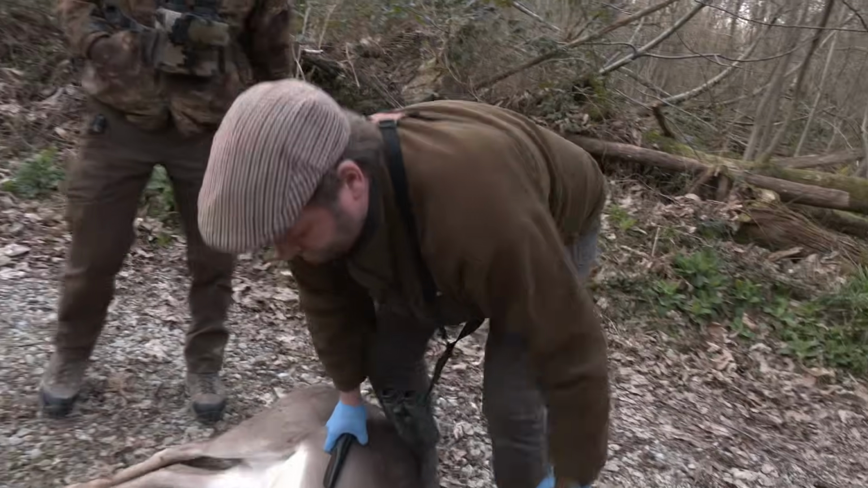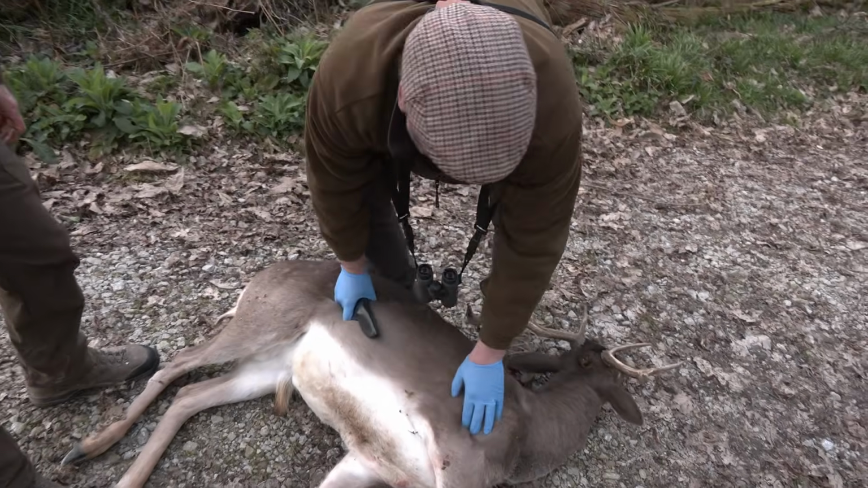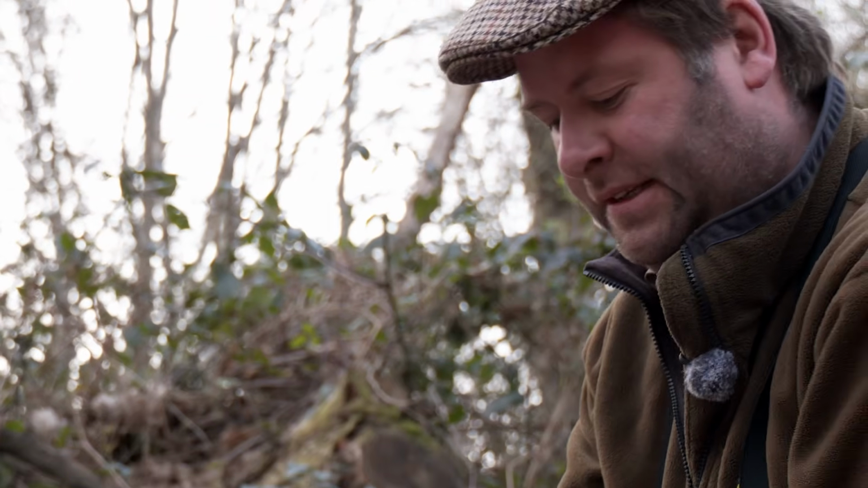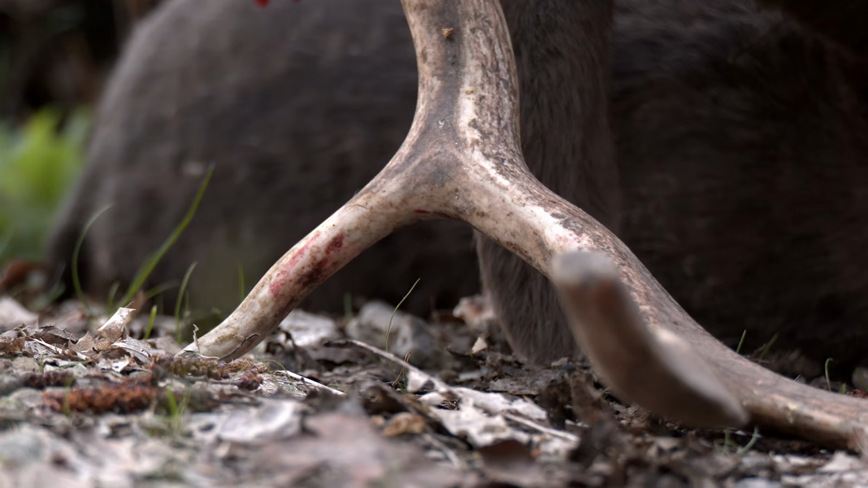Well, all the deer that get culled, through my handling, goes to a company called the Sustainable Meat Eater, which is based in Stonegate, local to here, run by a good friend. He's ex-military, incredibly skilled, and produces first-class, sustainable meat. And it's been brilliant, furnishing landowners with venison that's so beautifully prepared.